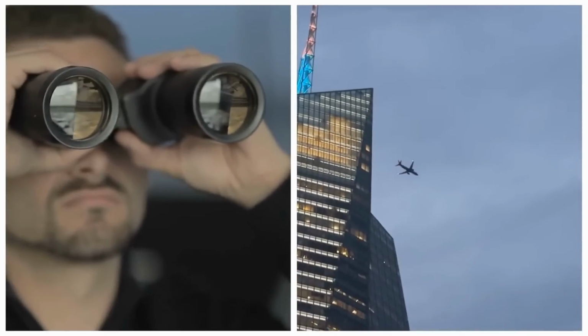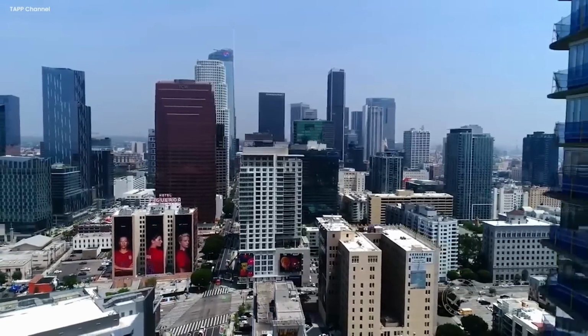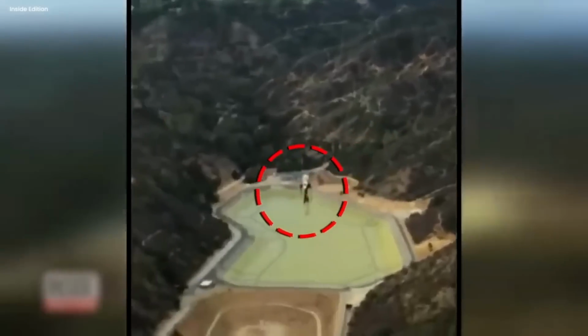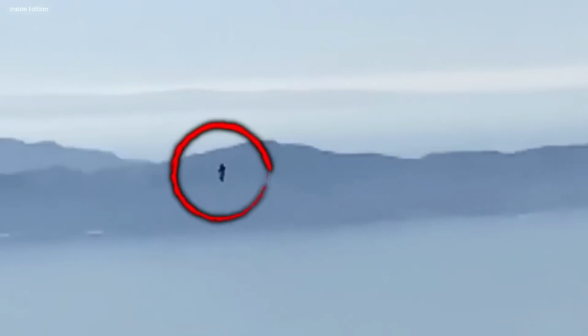Sky-hanging jetpack. Imagine looking up at the busy Los Angeles sky. It's like a never-ending blue painting. But hold on, what's that? It's a human-shaped figure, just like a playful toy, hanging in the air like a superhero defying gravity. This isn't a scene from a science fiction movie. It's the surprising story of the jetpack sightings in the City of Angels.